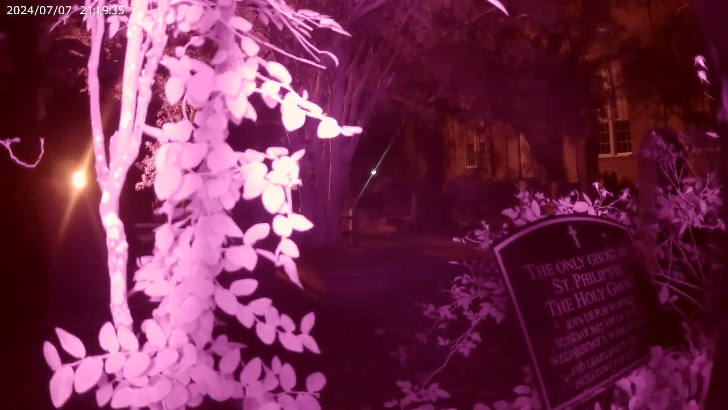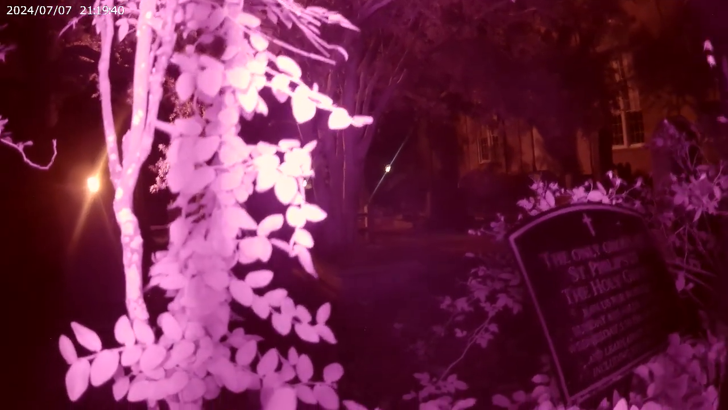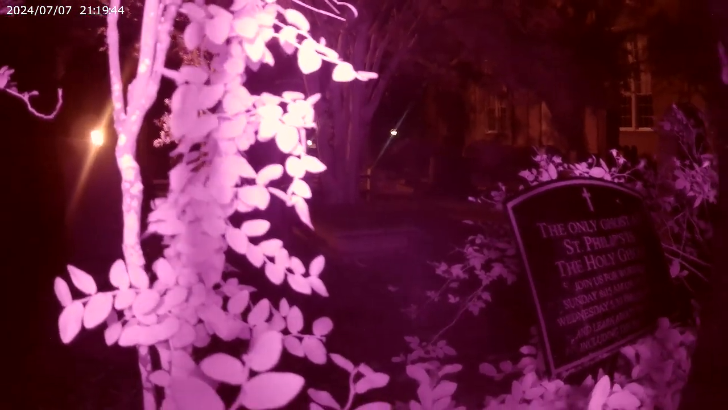Spirit boxes definitely listen in at this location. Yeah, you don't want to have it that way for sure. Definitely make sure it's horizontal. Your video will turn up sideways because they all get spliced together. There you go.